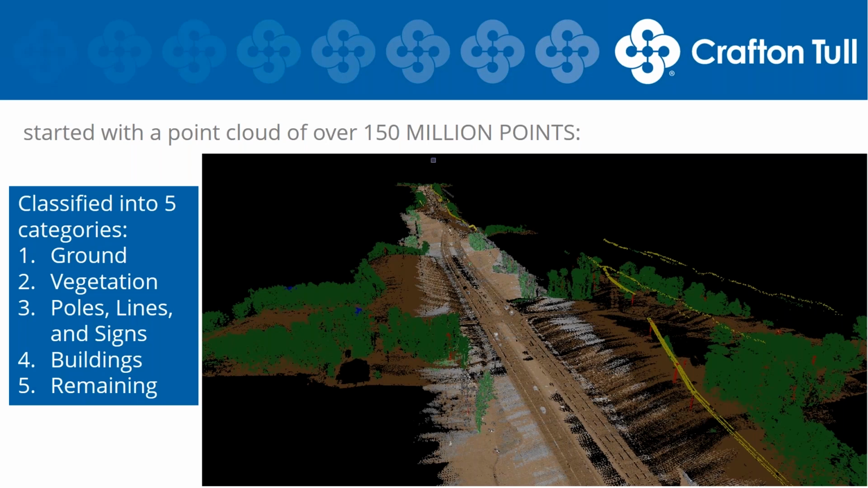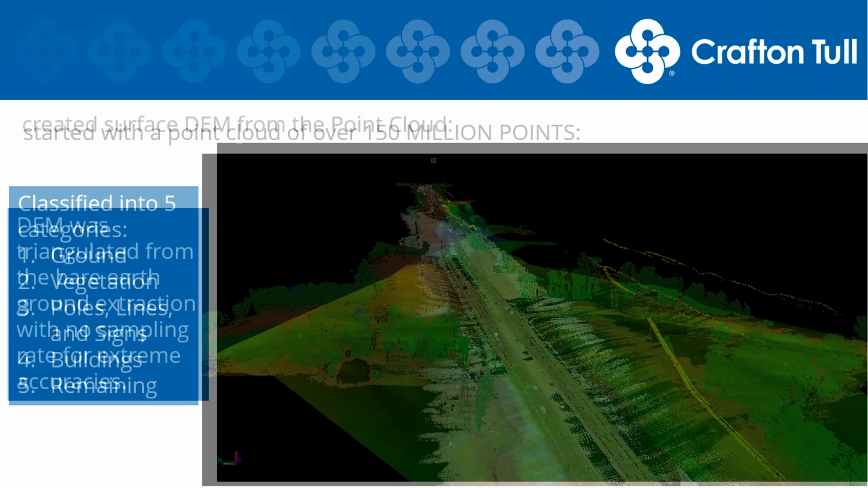And then all of the remaining, which you can see up and down the middle of the corridor, is going to consist of cars, some taller grass or lower vegetation, and basically anything that doesn't fall into the parameters for the other classifications. So this is important to ensure that we get down to a ground classification or a bare earth model before we start building our elevation models, our surface models, and our contours.